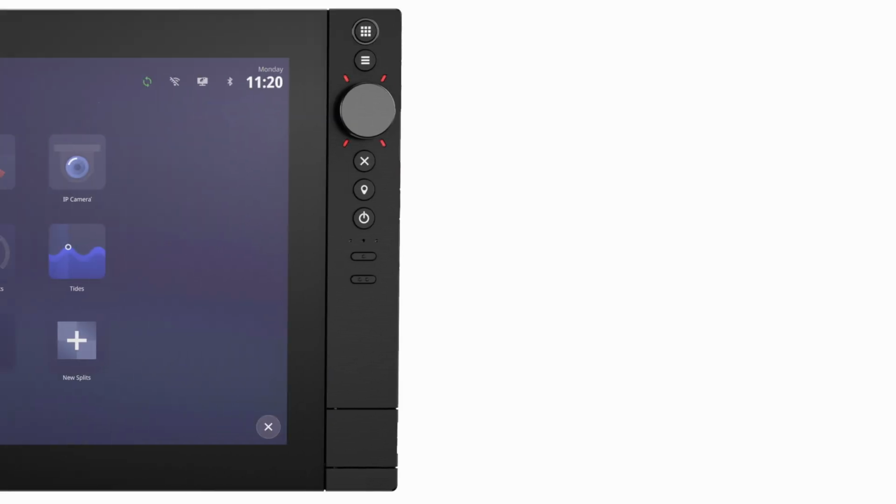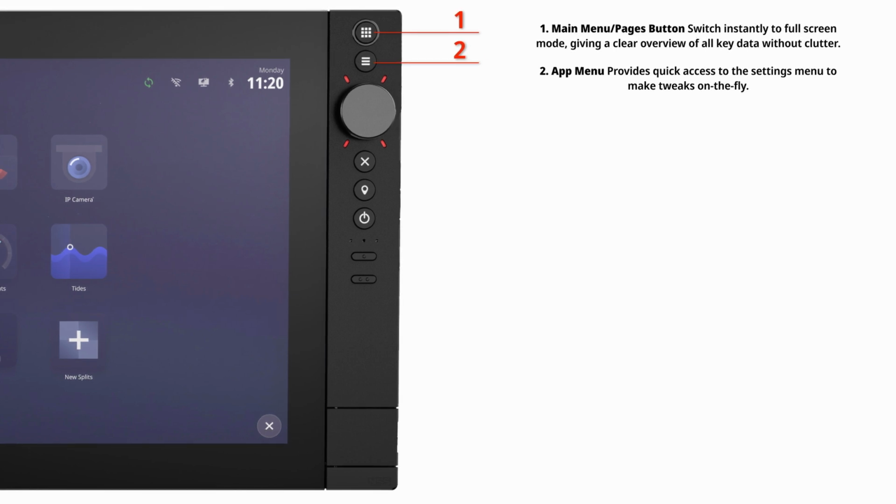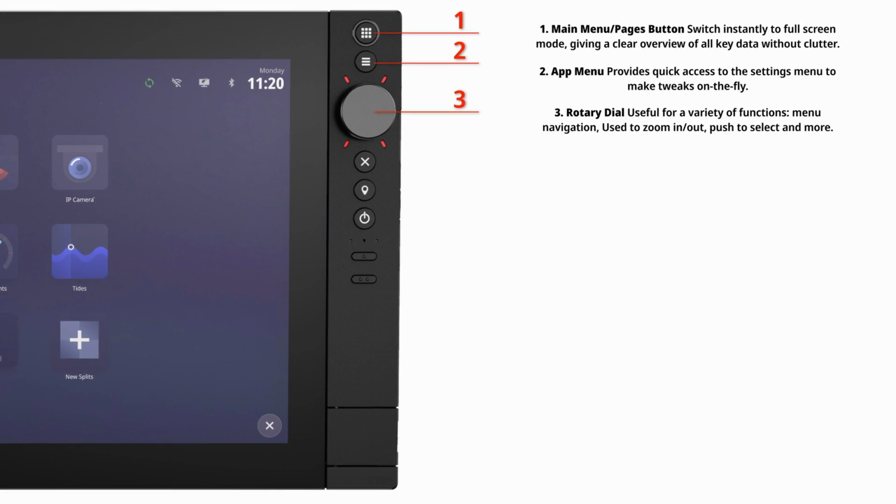For example, number 1. The top button is for accessing the main menu or activity bar. Number 2. The button below opens the app menu for quick access to device settings. Number 3. Rotary dial. Useful for a variety of functions. Menu navigation, used to zoom in and out, push to select, and more.